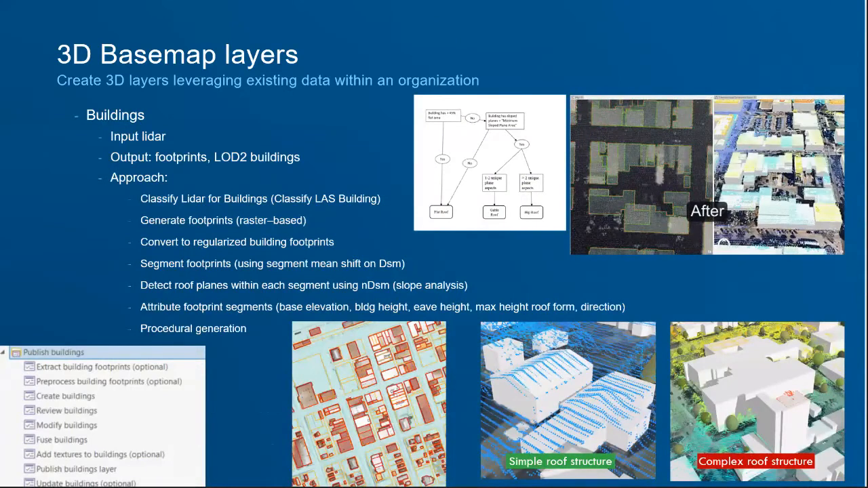Some of the other 3D base map layers are when you take those and create your buildings from them. So your input there is going to be either building footprints that you generate through your LiDAR for extracting the building footprints, which I have below in the scene down here where I've extracted the buildings. These are the ones for Crestwood that I was talking about, which were automatically extracted from the LiDAR. Or you take LOD2 buildings.